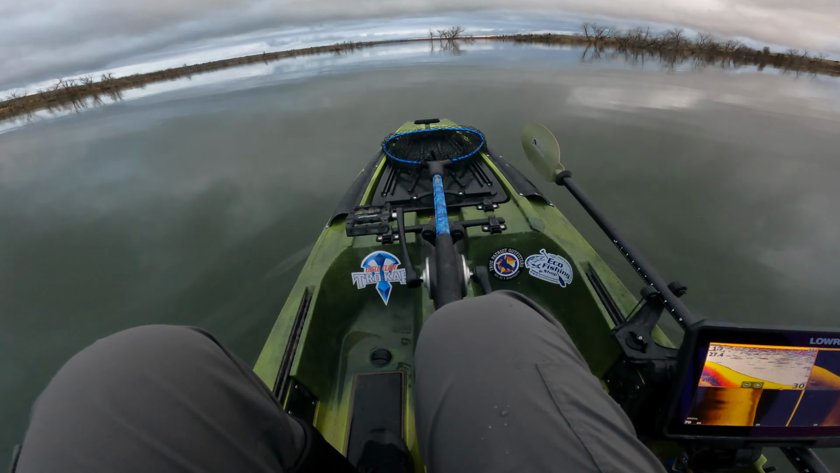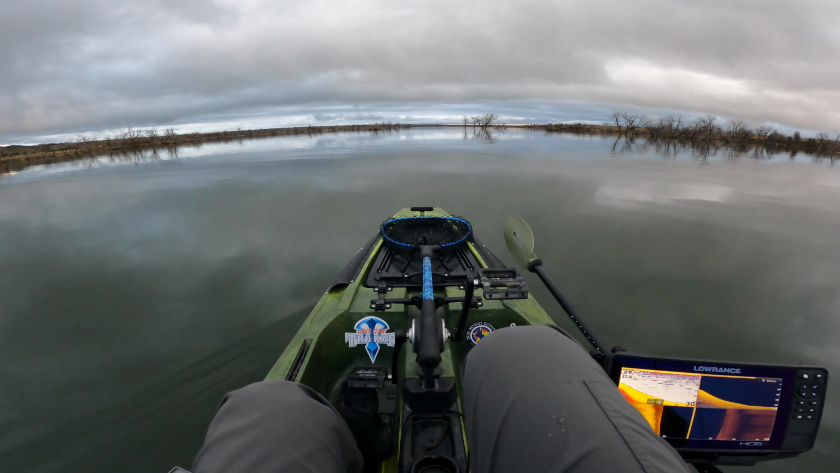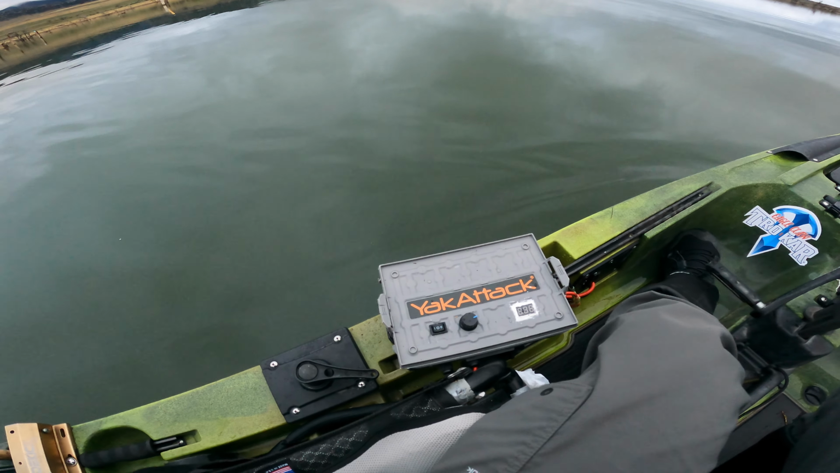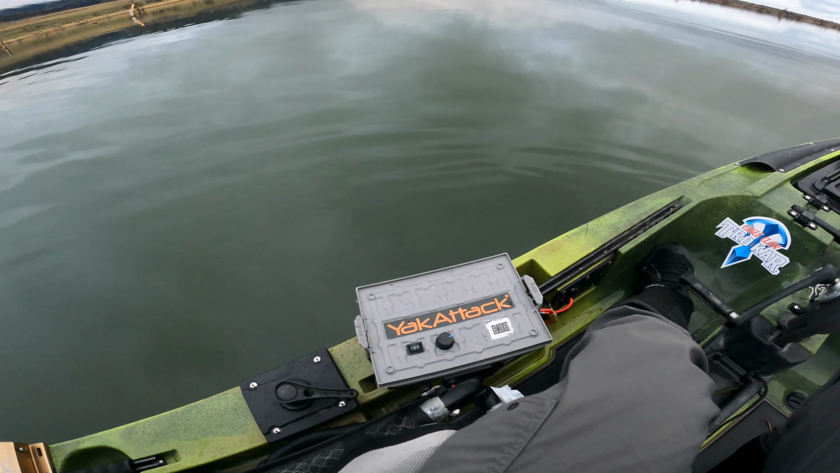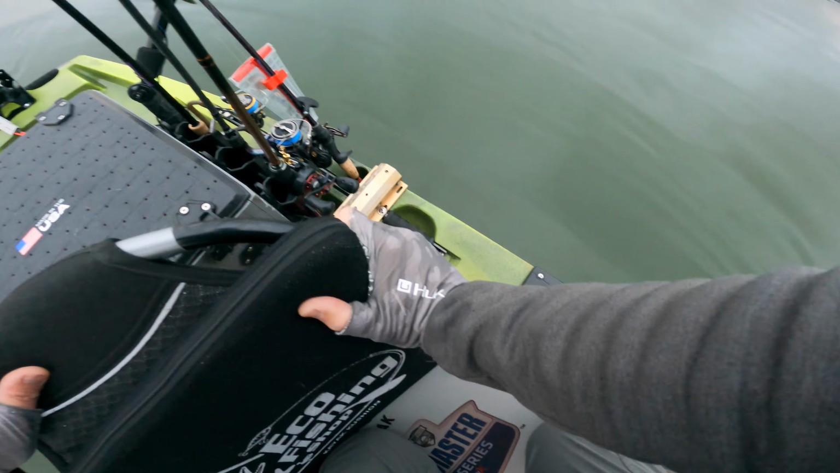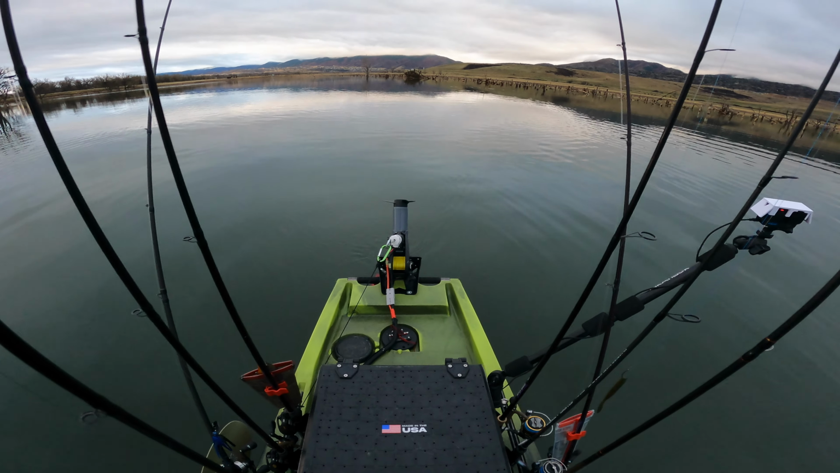Nothing in the trees, at least not yet. I'm gonna hit it on the way back, of course. But yeah, the other thing I'm testing out today is this new PWM box I put together out of a Yak Attack track pack. I don't know if I've ever really shown my motor in a video before. Let me see if I can do this without falling in. So that is my motor.